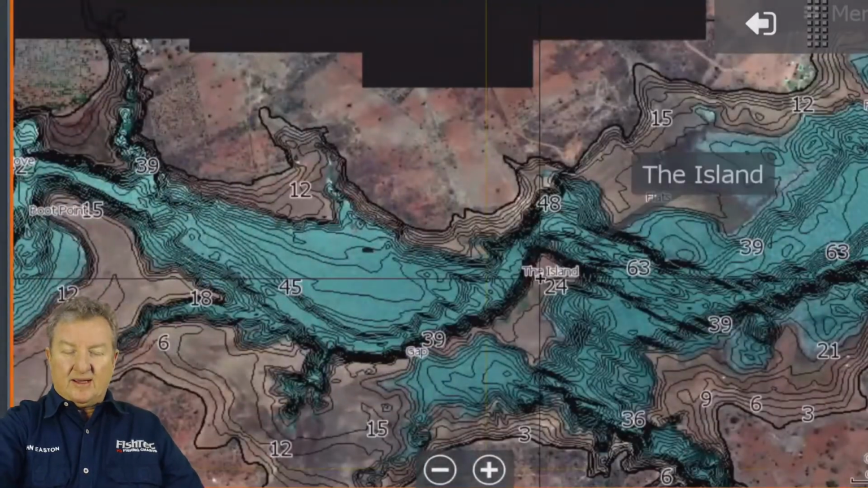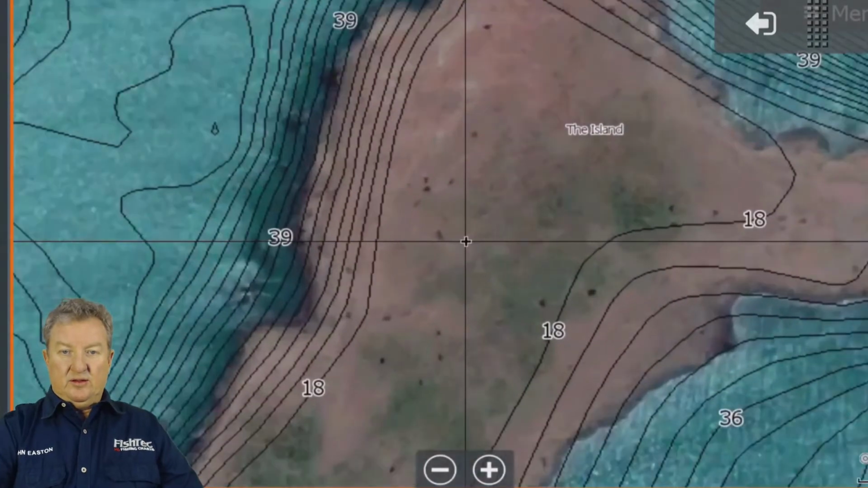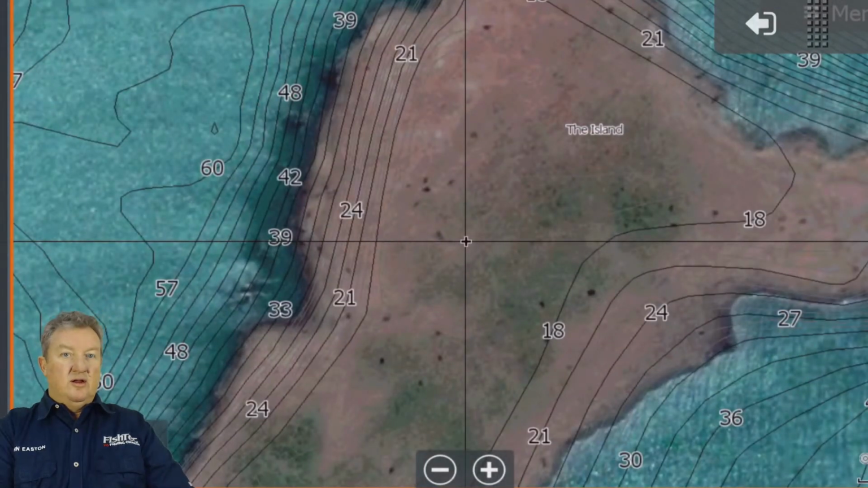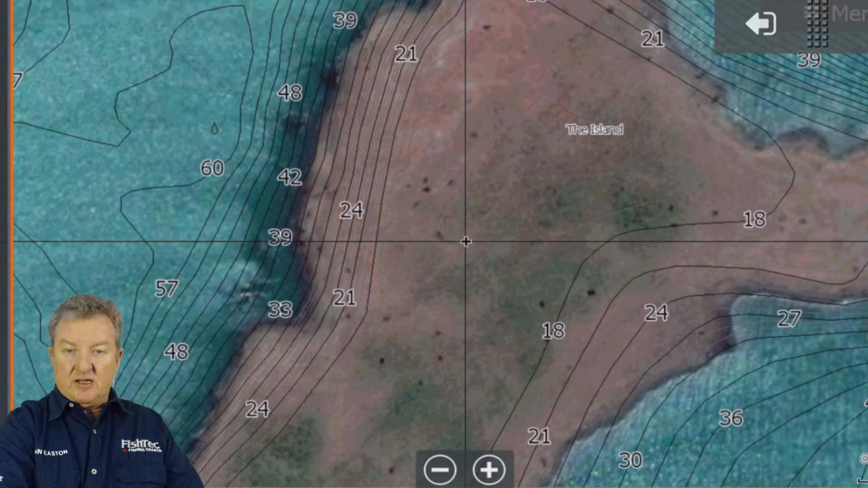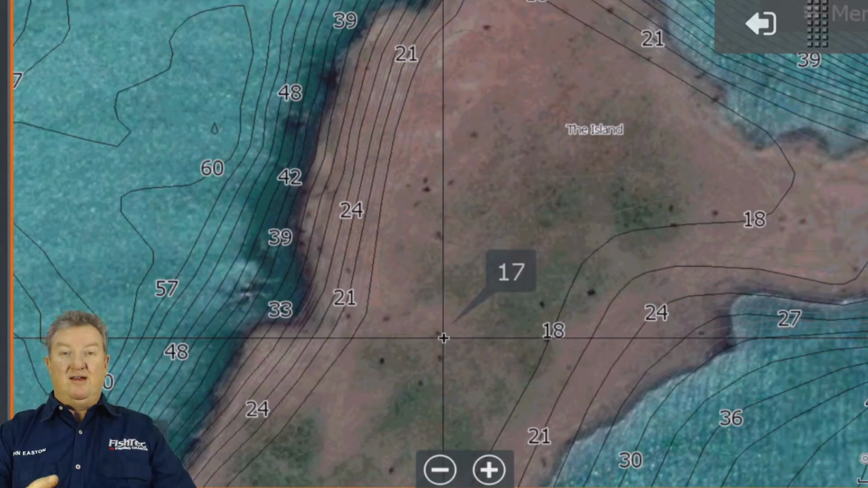But look what I like about this, okay? Can you see what I'm seeing? Look at the stumps. Can you see those black stumps? Very, very nice indeed.